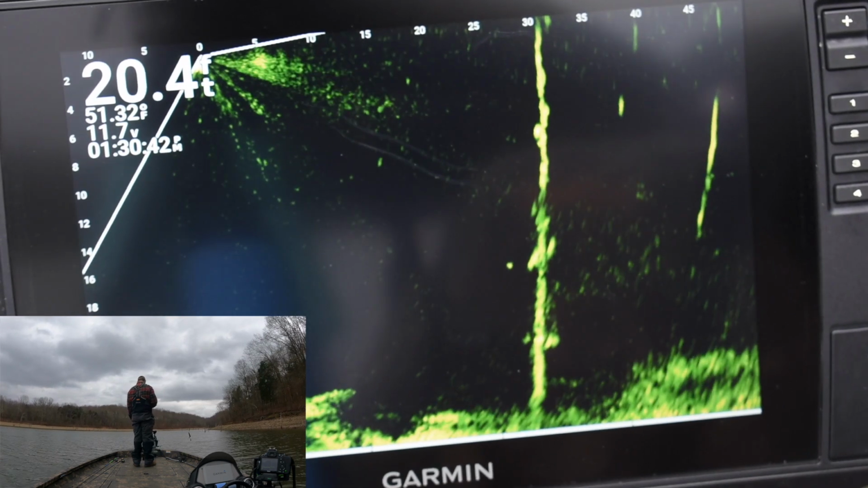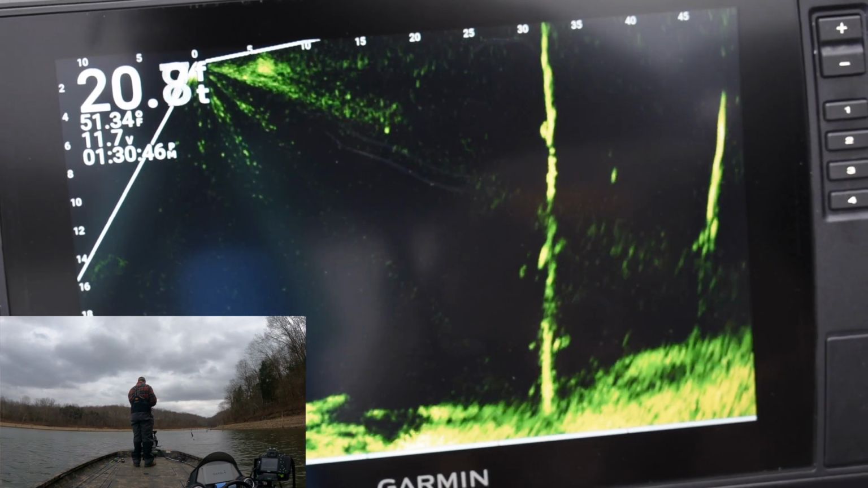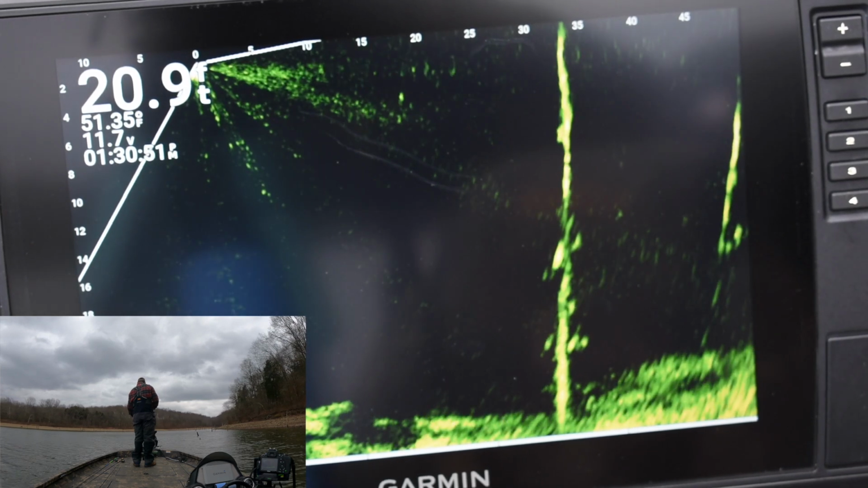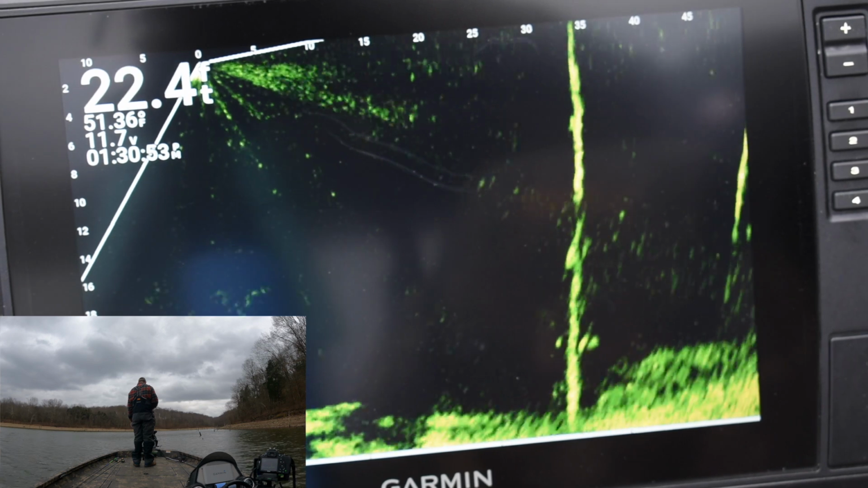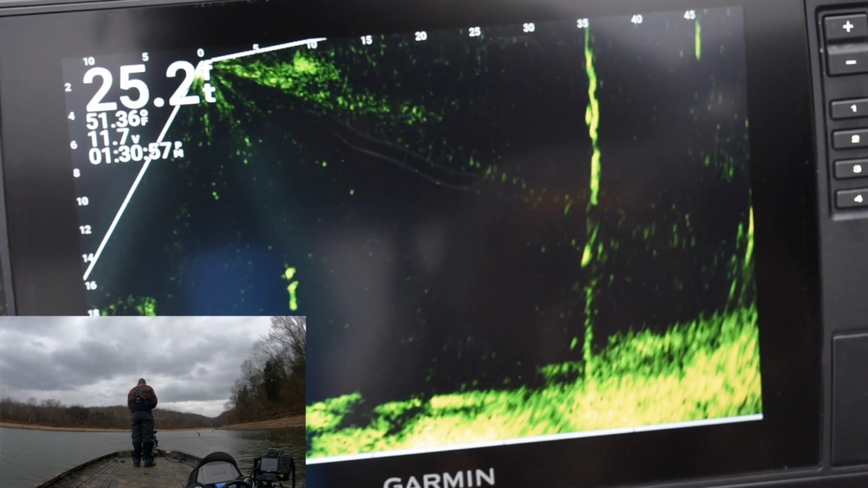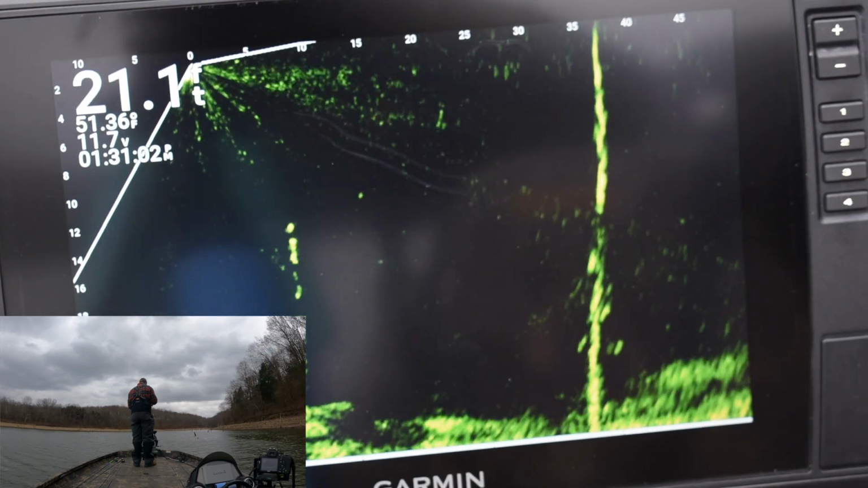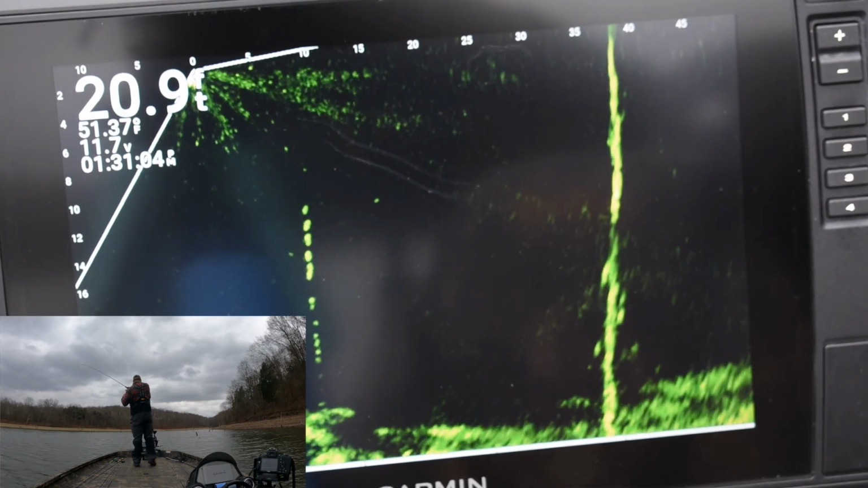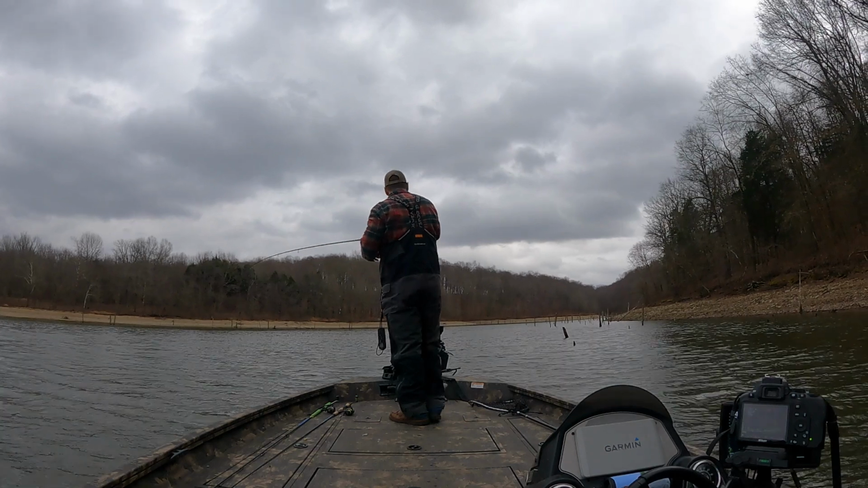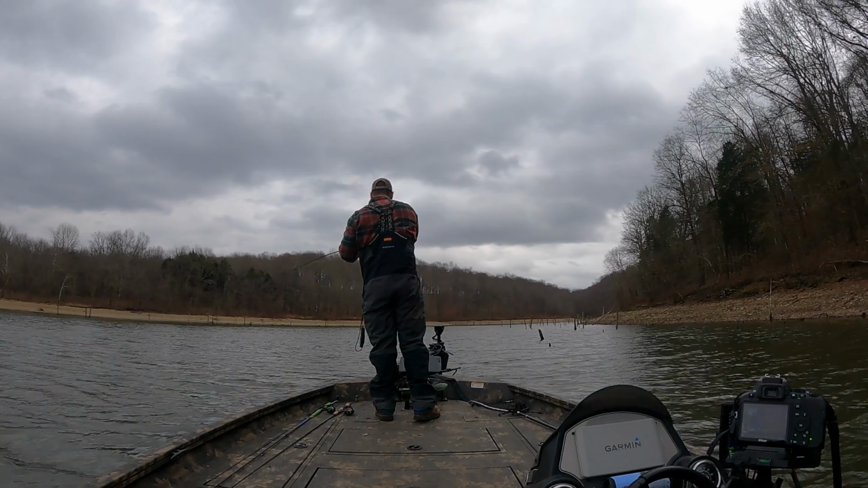Whether the dot looks huge or really, really small, it doesn't matter, because the goal is to catch fish. Whether you've got a big signature or a little signature, the main thing is that you understand what you're seeing. You can see here these are medium-sized signatures, and definitely nothing like what we're seeing on Cumberland, but we're catching bigger fish on Cumberland.